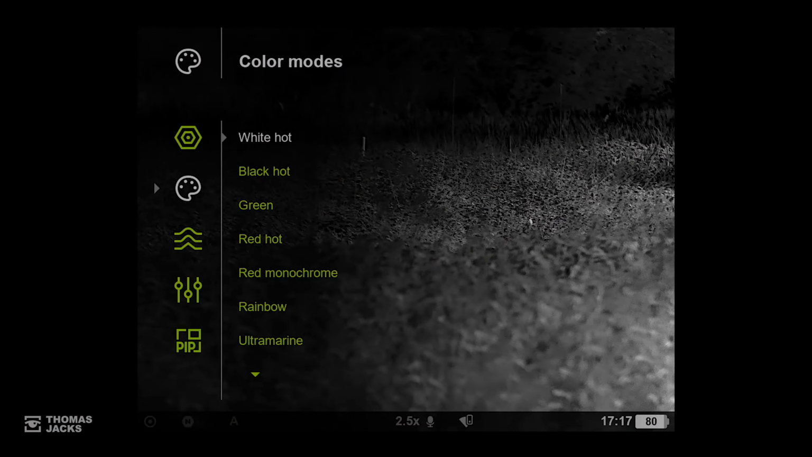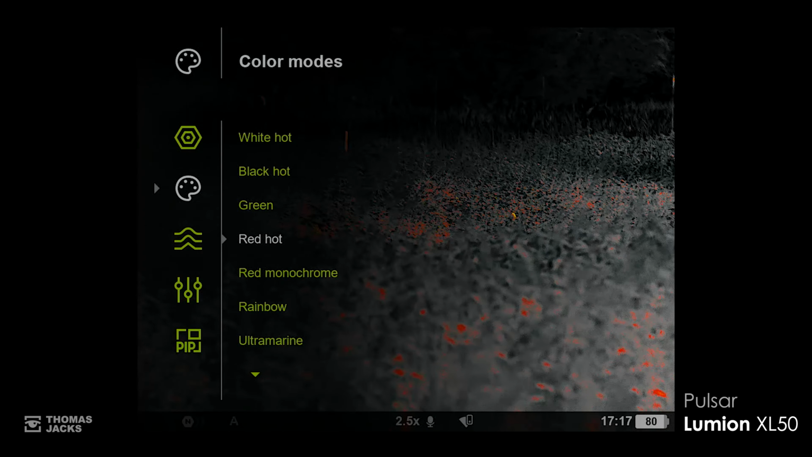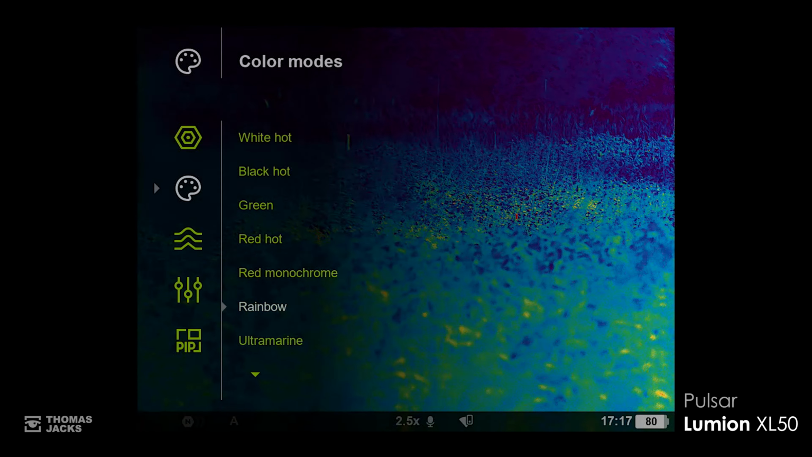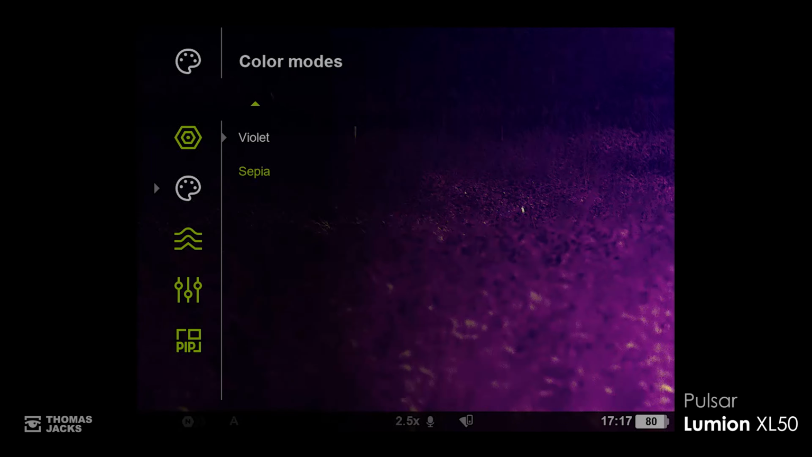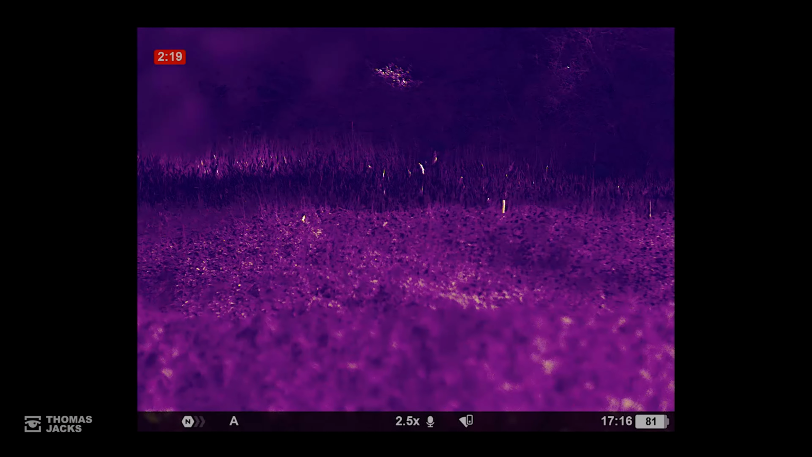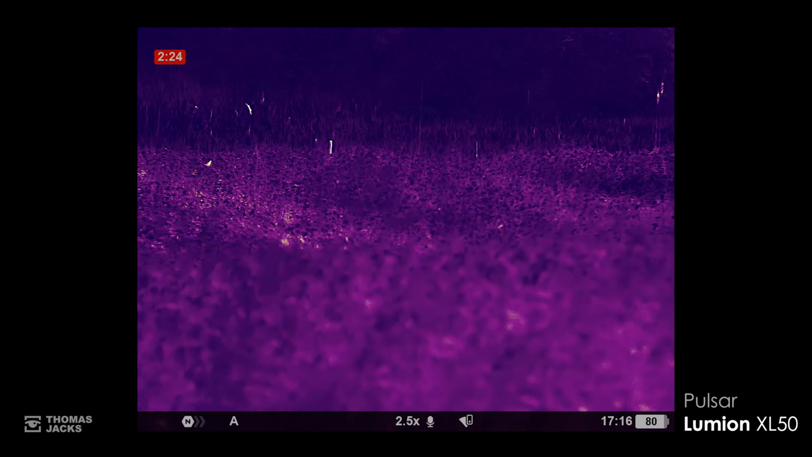Now, toggle through the colour palettes and see what suits those conditions, picking out the bird or your phone the best. Now, it will differ each time depending on the weather, where the sun is and what else is in view, but with experience you will find a colour palette that tends to work best. Now, today I think it's this one. As I say, remember to get your phone afterwards if you've put it out there.